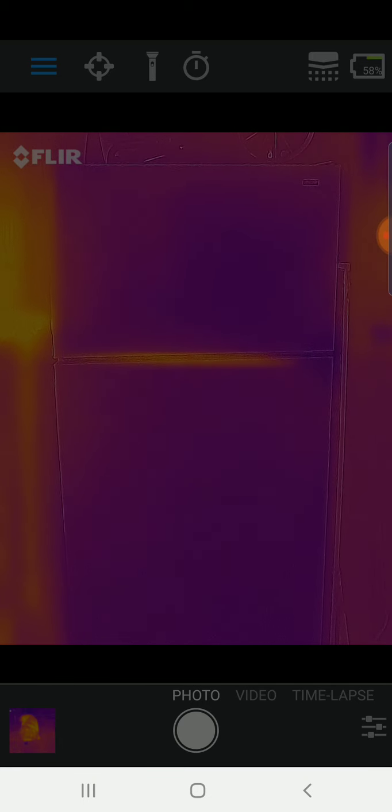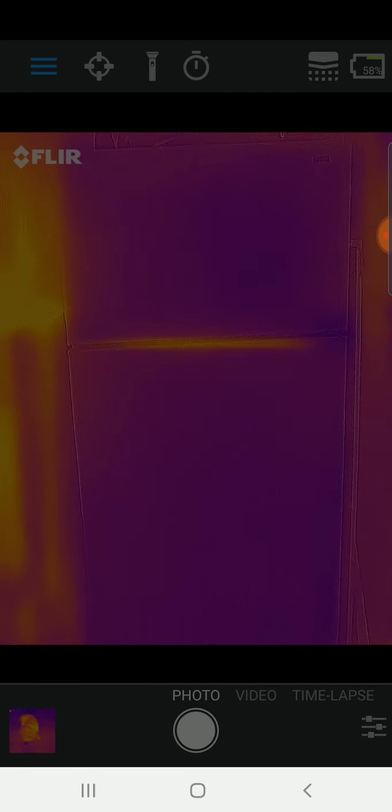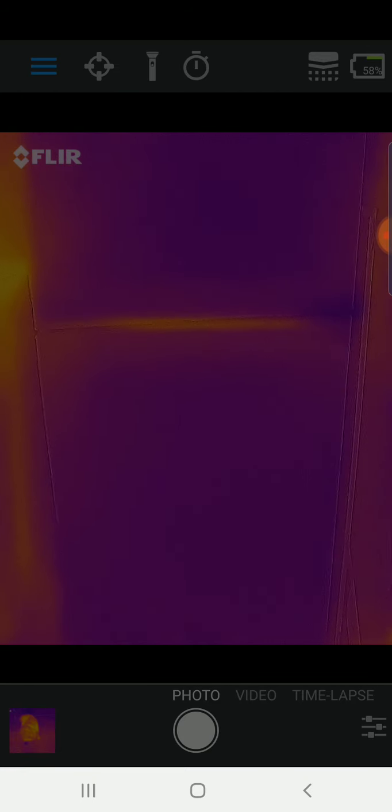It costs about $200, and it's great for looking at things around your home and seeing the heat generated by them. So this is my outdoor garage refrigerator and freezer that I use for storing kind of long-term things. It's mostly empty right now. So I just want to take a look and show with your fridge or freezer where you might be able to find hot spots and cool spots. And again, the thermal camera is great for that.